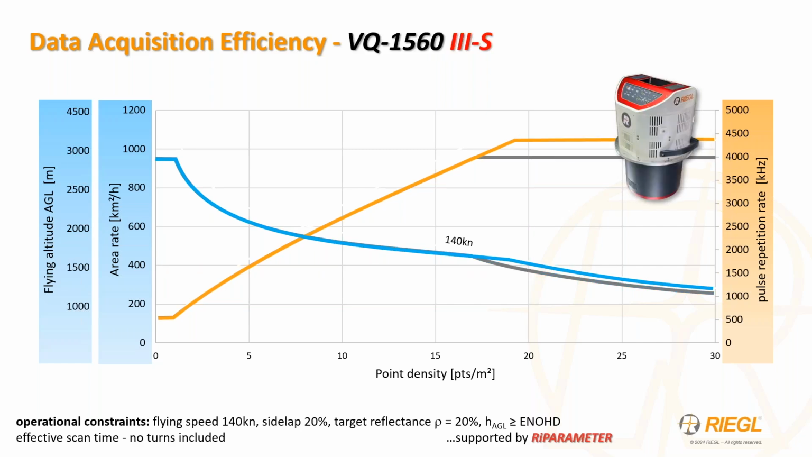Now, the 1560 Mark IIIS uses the same lasers as the earlier model, but with the supporting new computer architecture, we're enabling a rep rate increase from 4 to 4.4 megahertz. And this translates roughly to a 10% increase in emission rate and a small bump in collection efficiency from 385 square kilometers to 410, given the assumptions below in flying speed and side lap.